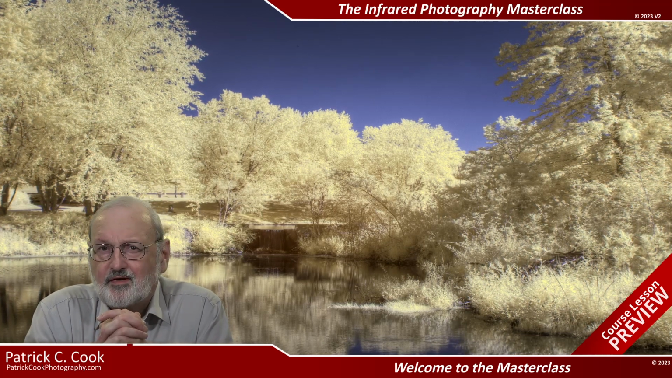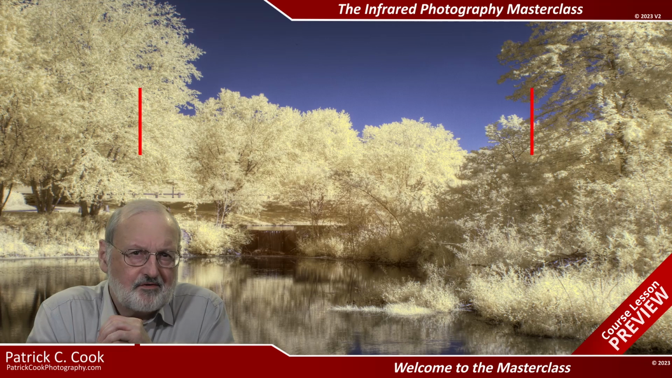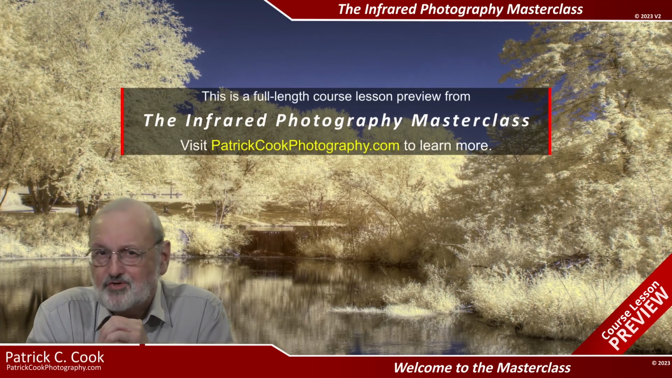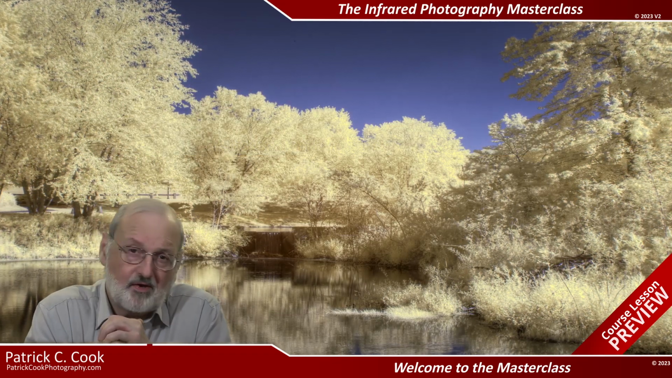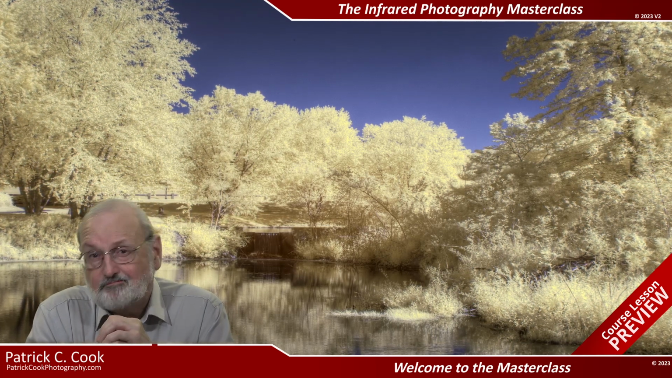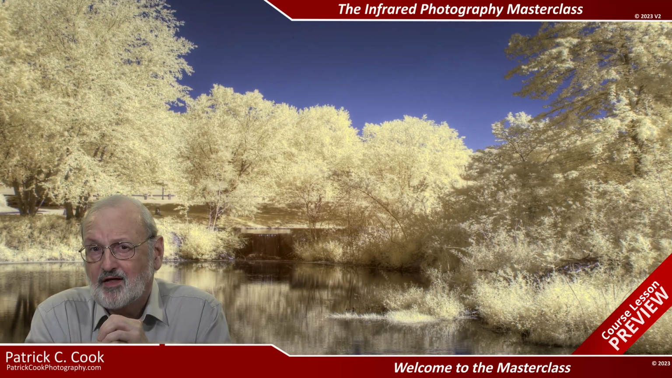Learning about infrared radiation and camera conversion is all part of the journey. But if we are to actually get good results, we need to practice shooting for infrared with a knowledge foundation that can be directly applied. The alternative is to get some idea about infrared photography, but not enough to take any real action.